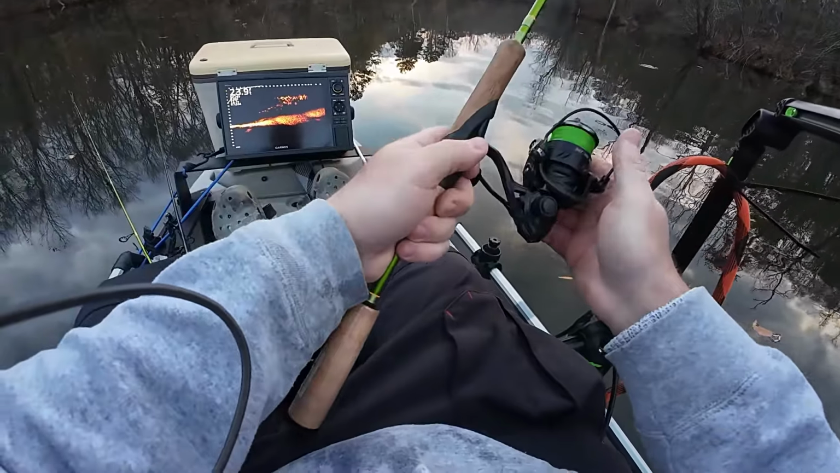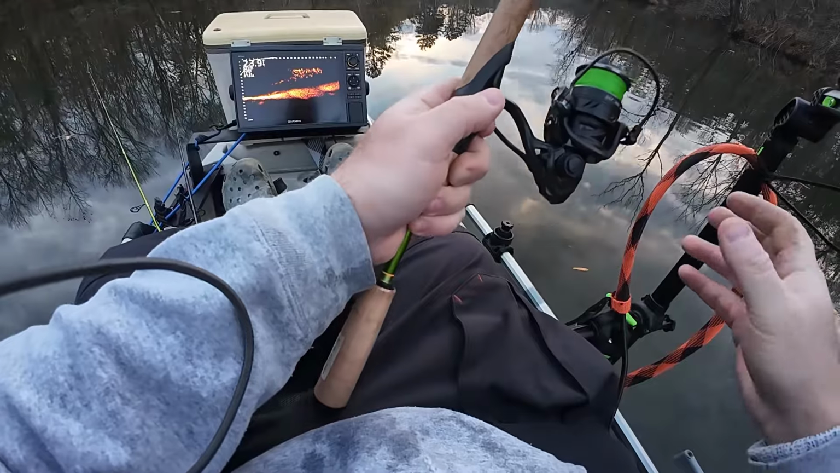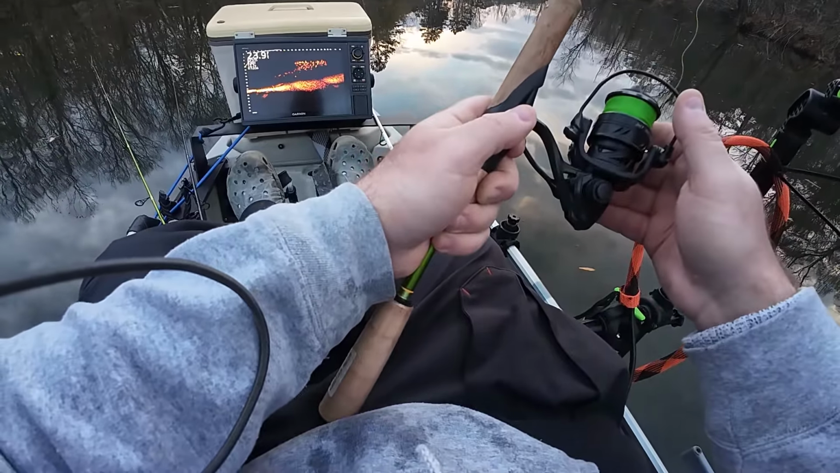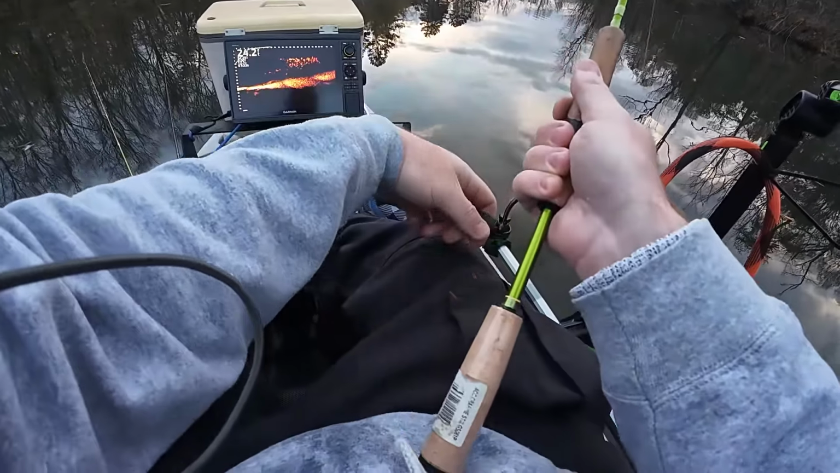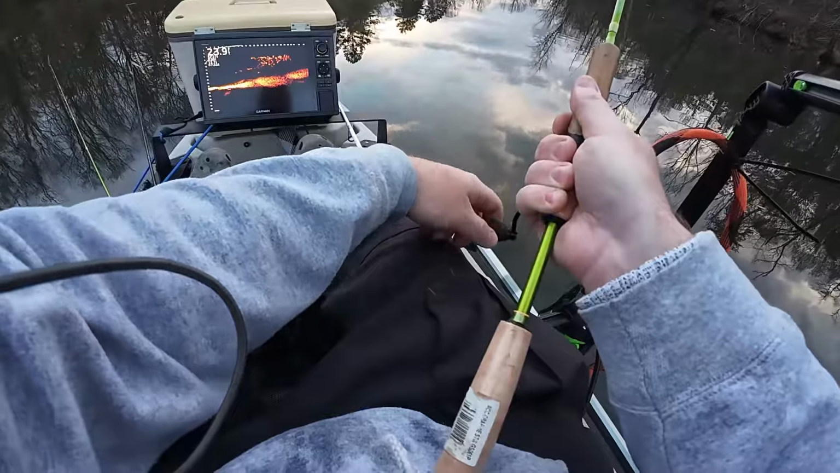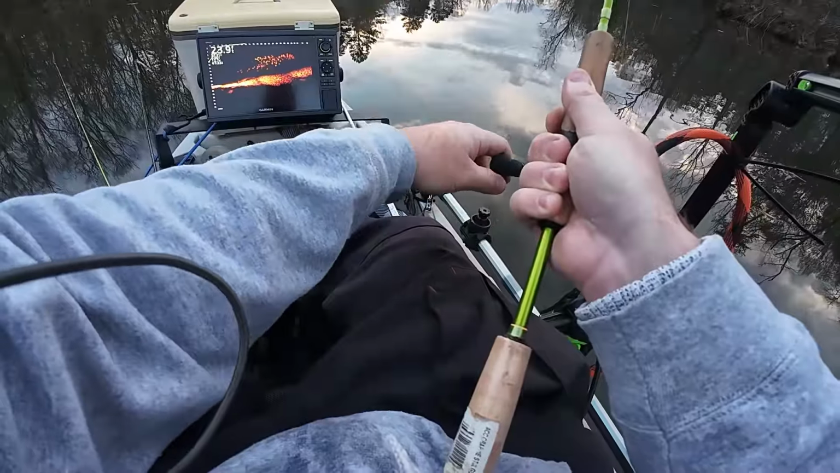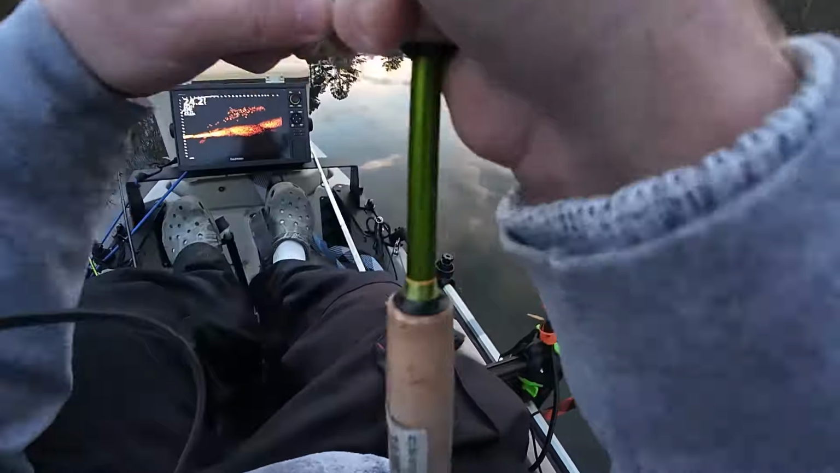We ain't had to go far. There's so many of them down in there, I can't even see my bait now. I'm bringing my bait right through them. There's a bunch of them right here. Ooh, they're going at it. There it is.